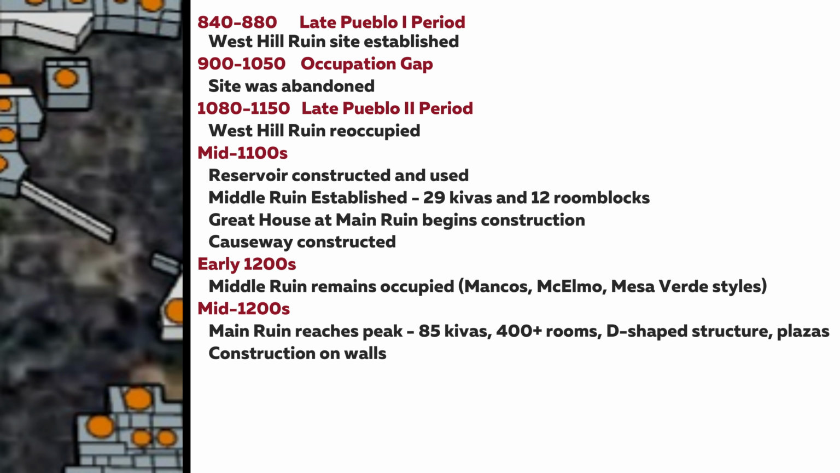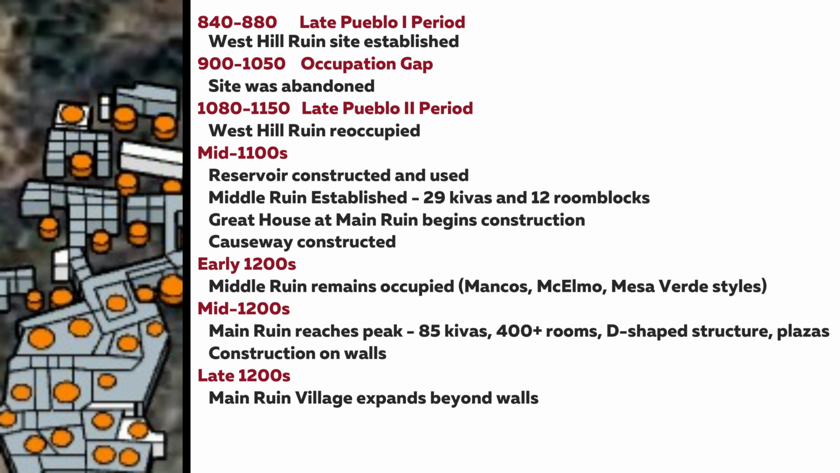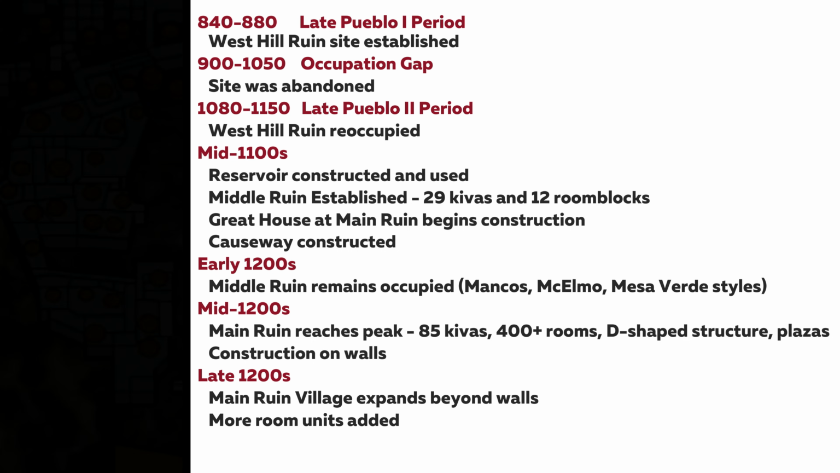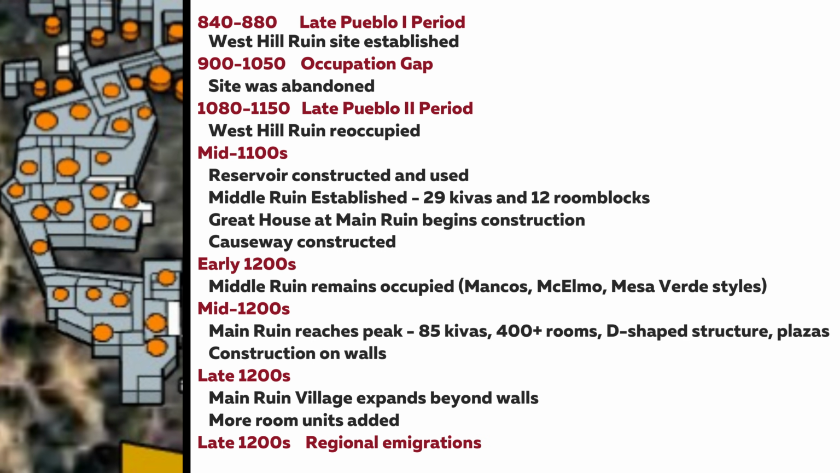During the late 1200s, the main ruin village expands beyond the enclosing walls. The residential structures continue to be added, showing much more growth. The final occupation ends with regional emigrations in the late 1200s.